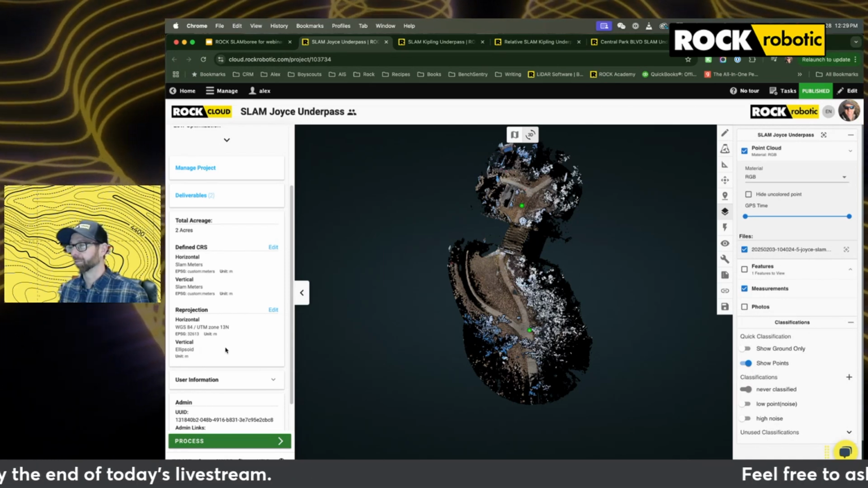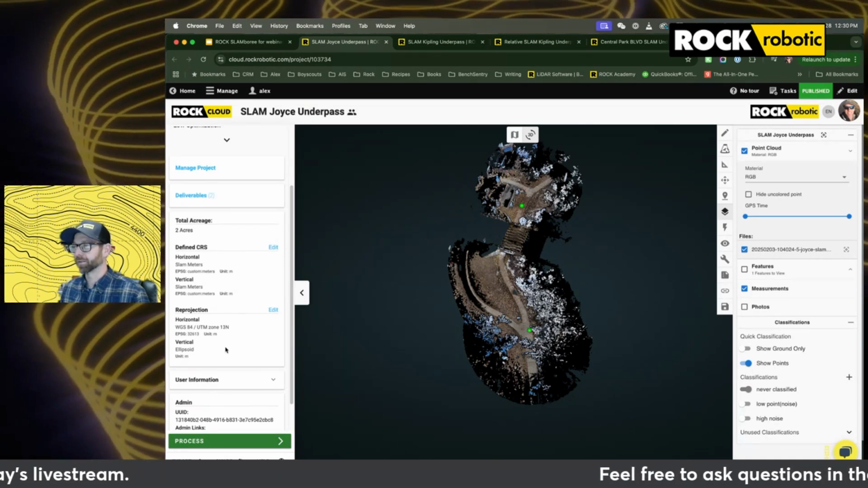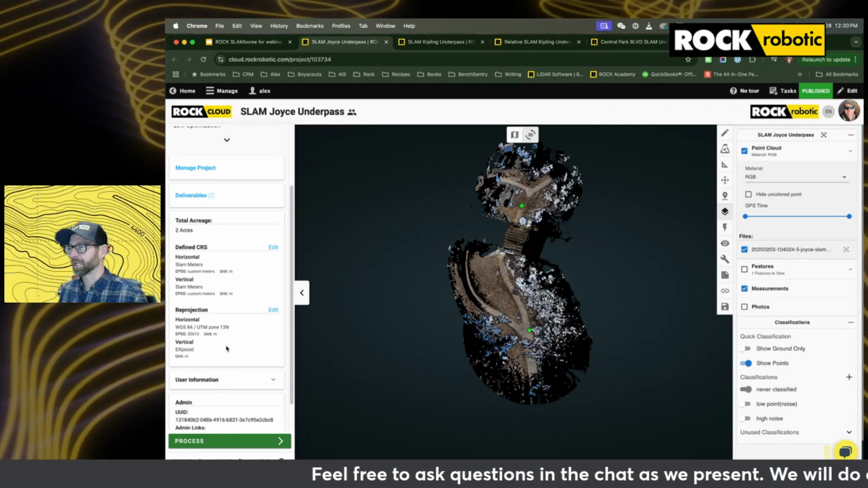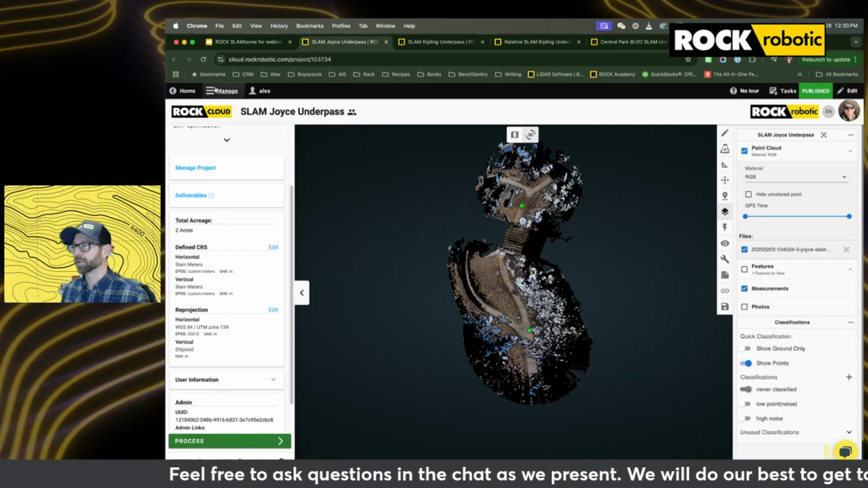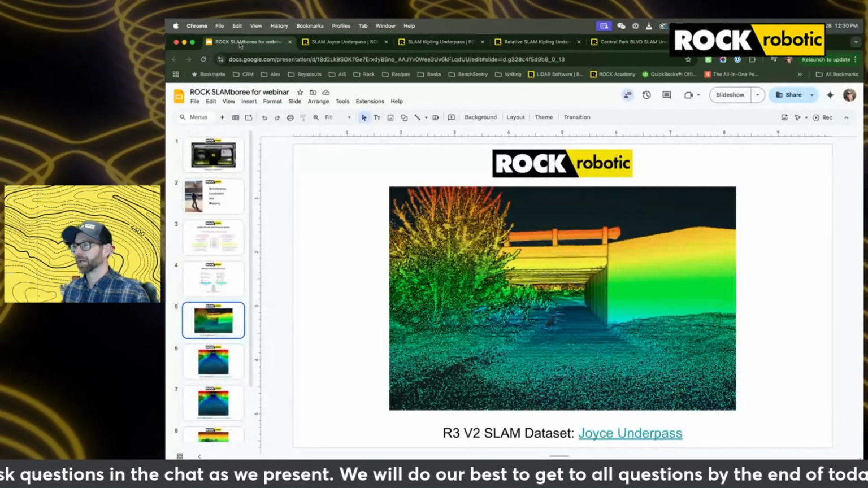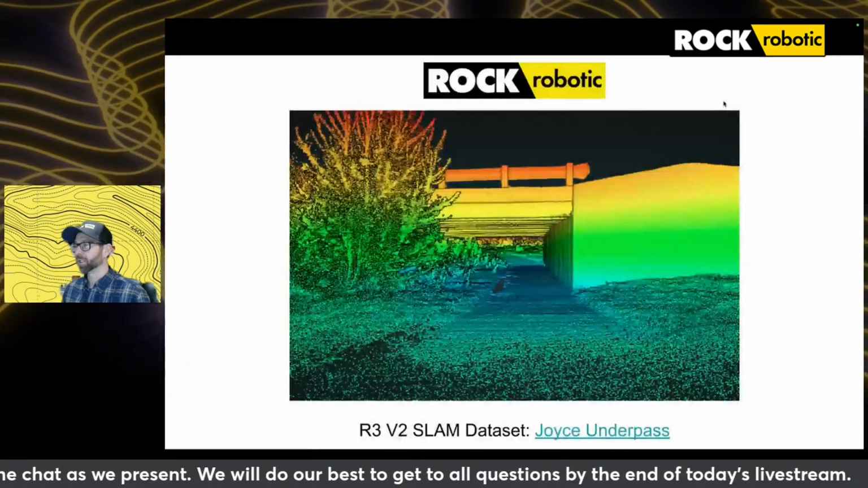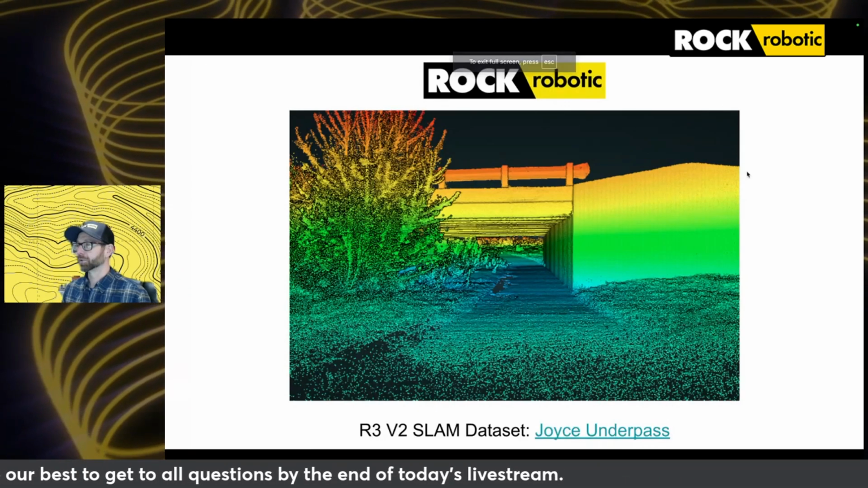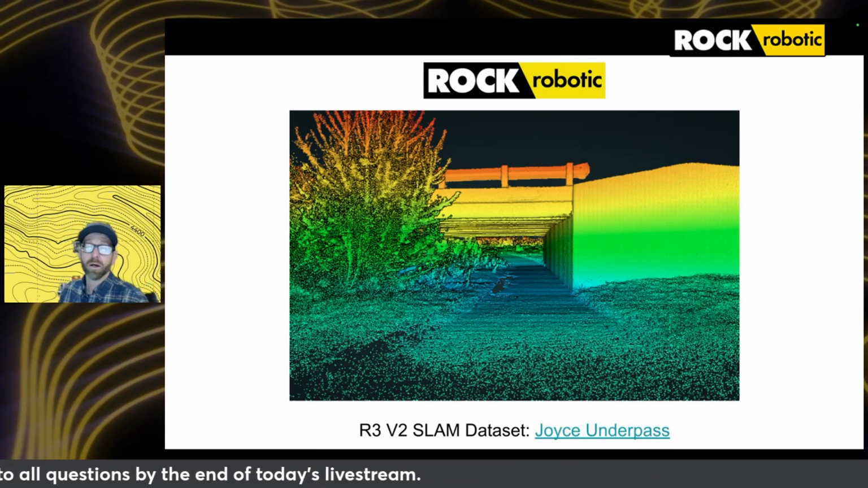We've gotten the alignment to less than that 3 centimeters, or 1/10 of a foot. So this Joyce underpass was a really nice example of getting a SLAM data set, co-aligning it to GNSS data, and being able to really see the structures in your area underneath, where traditional methods won't allow you to go.